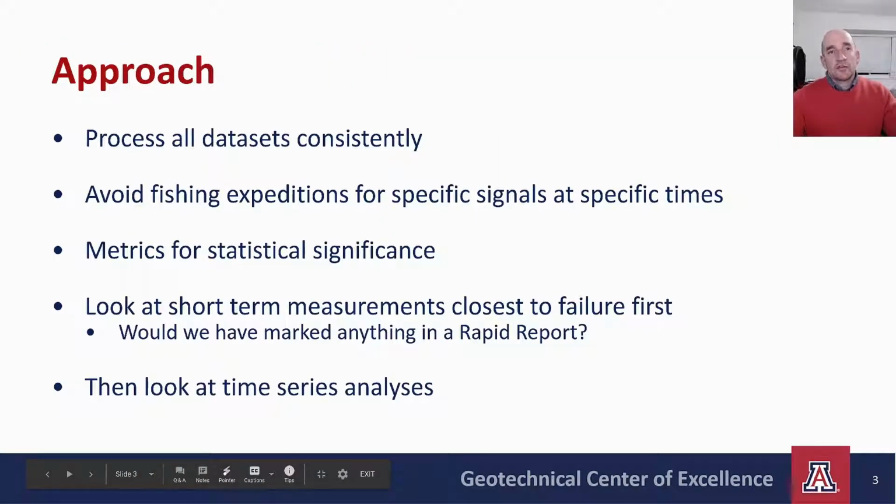So this was the approach. Try and be consistent, avoid fishing expeditions either spatially or in time. Use metrics for statistical significance rather than just eyeballing it. We're first going to look at the short-term interferograms just before failure, which relates to the question, what would rapid reports or rapid bulletins have reported? These reports are frequent, delivered quickly, and designed to highlight new and ongoing risks.